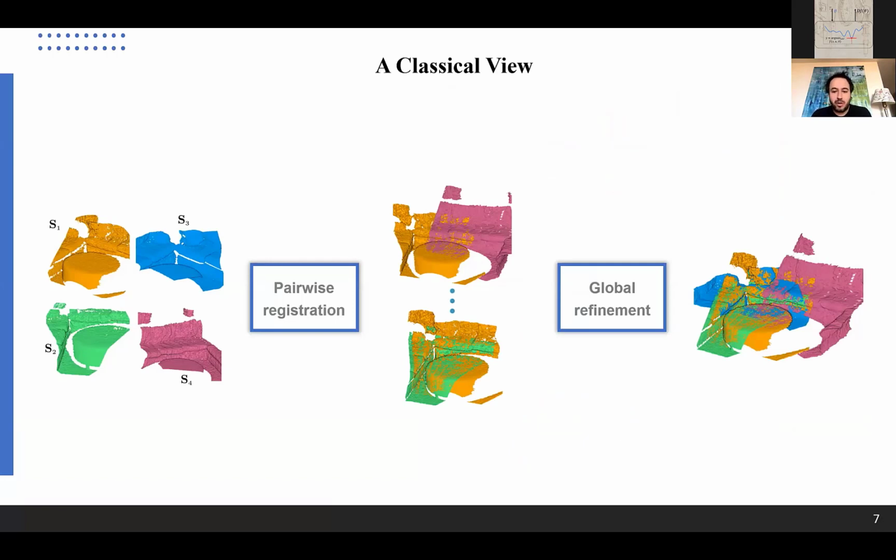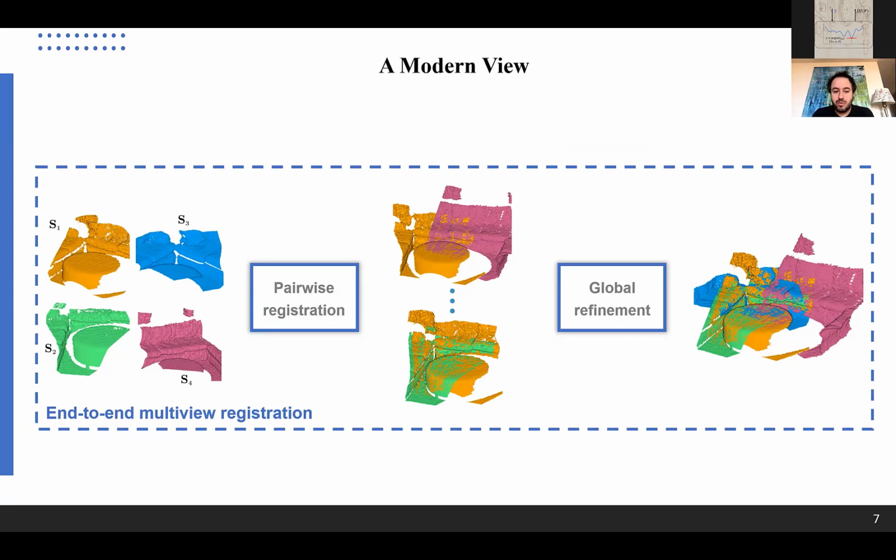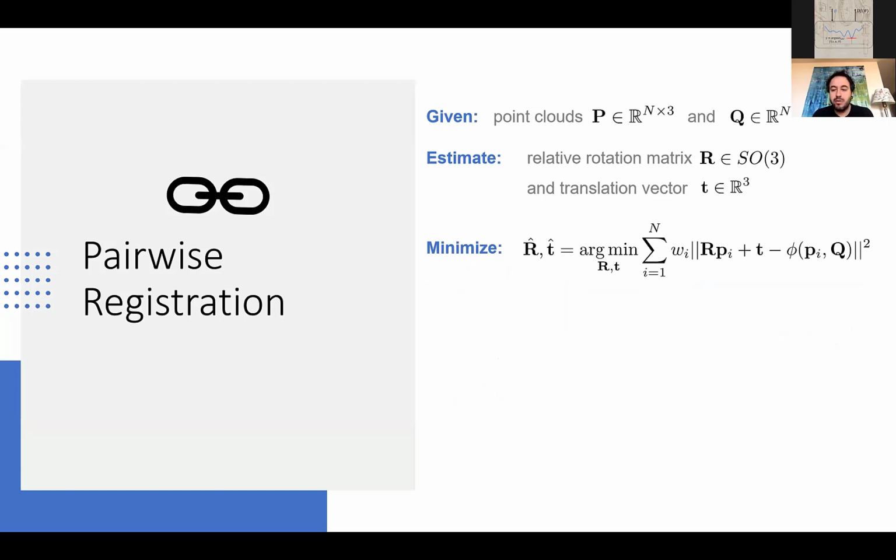From a classical perspective, we are looking into two problems. One of those is pairwise registration. We have all those scans, the S, and we are registering each one with the other one. The second stage is a global refinement, in which we take all this registration information and try to globally fuse it into one coherent whole. We see here two decoupled optimization problems, and our goal is to come up with an end-to-end algorithm to do this within a neural network. So let's look at these two problems now.